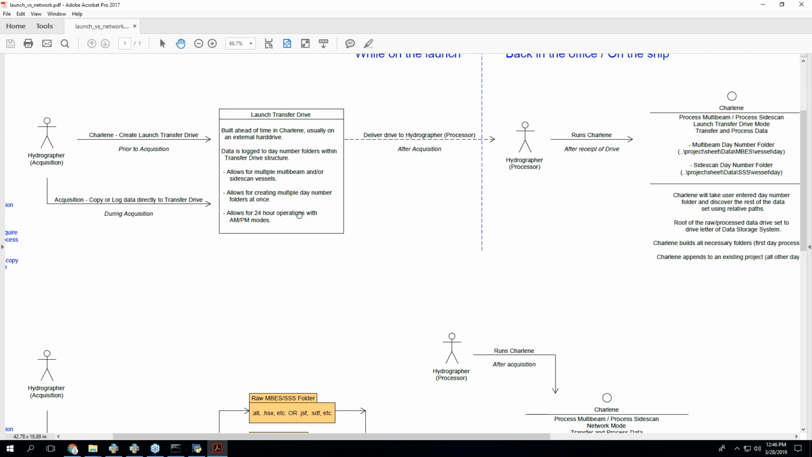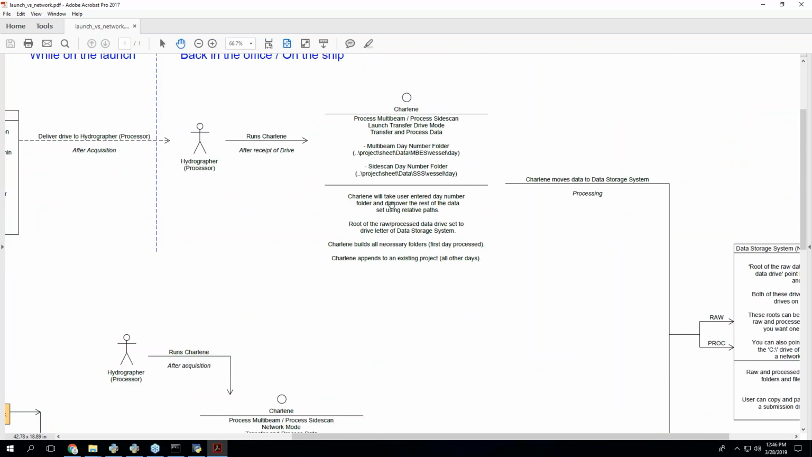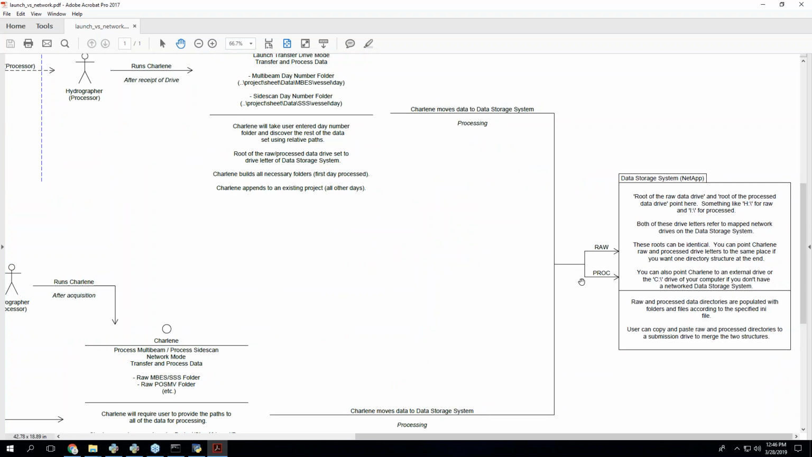It gives you options for all these different modes that encompass everybody's little differences in how they want to process. And then you give it to Charlene, and Charlene will take the path to the multi-beam or the side scan data number folder and find the rest, because Charlene built the transfer drive. So Charlene knows where everything is. And then Charlene will put the data in the right place, process it, and all that stuff that we'll talk about.